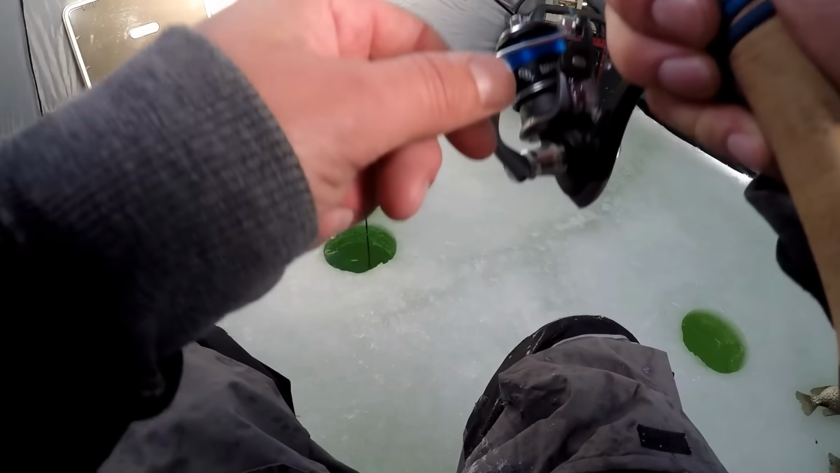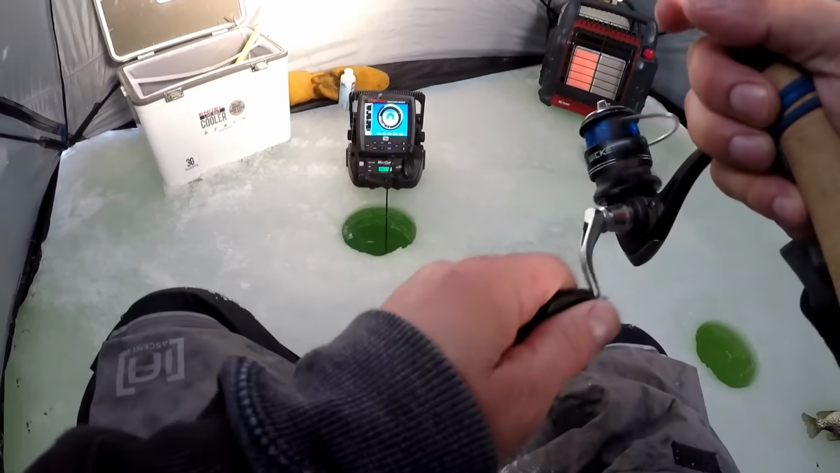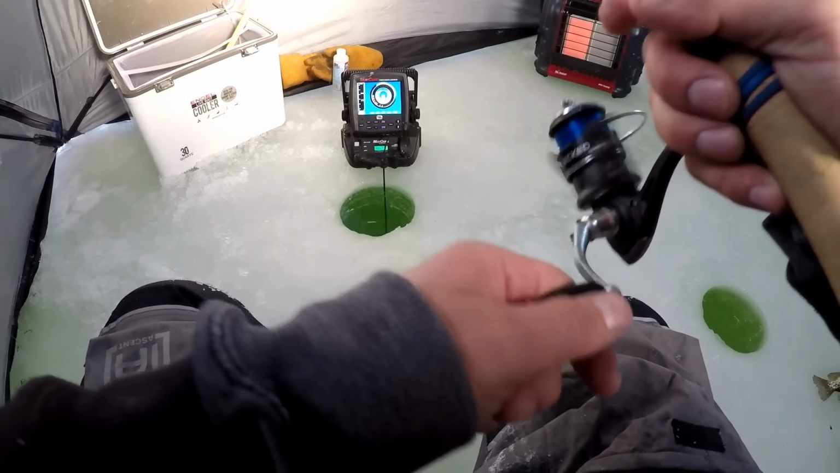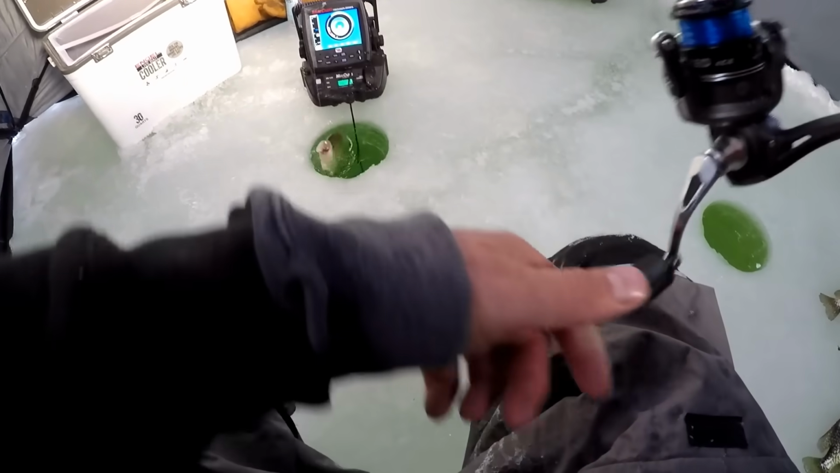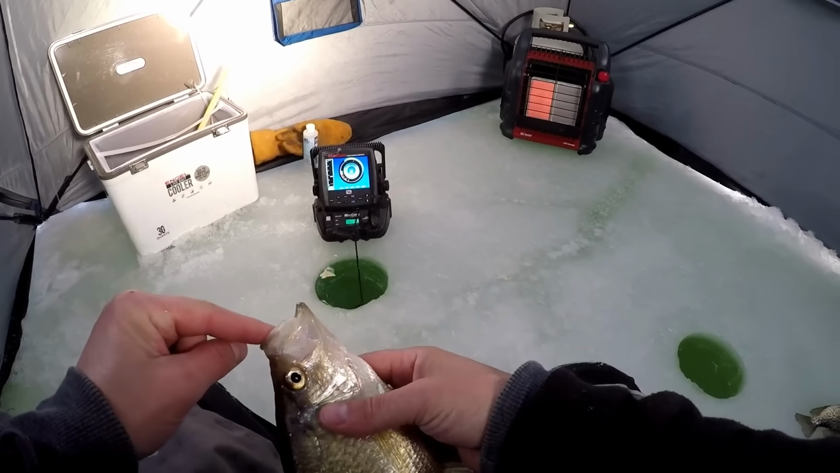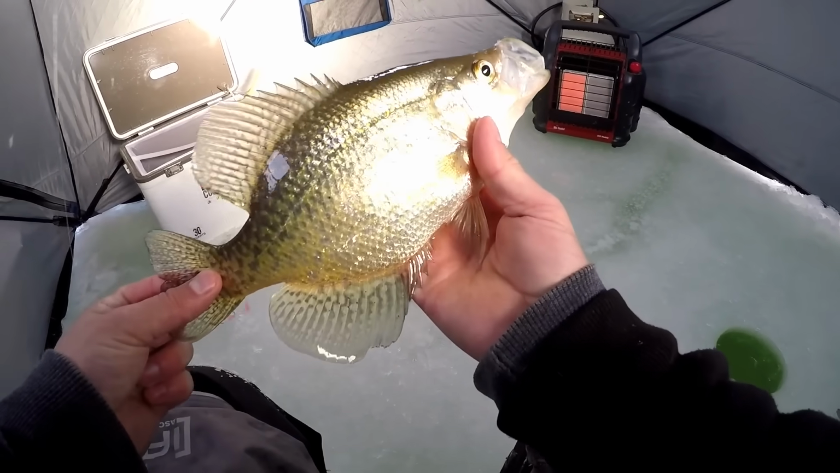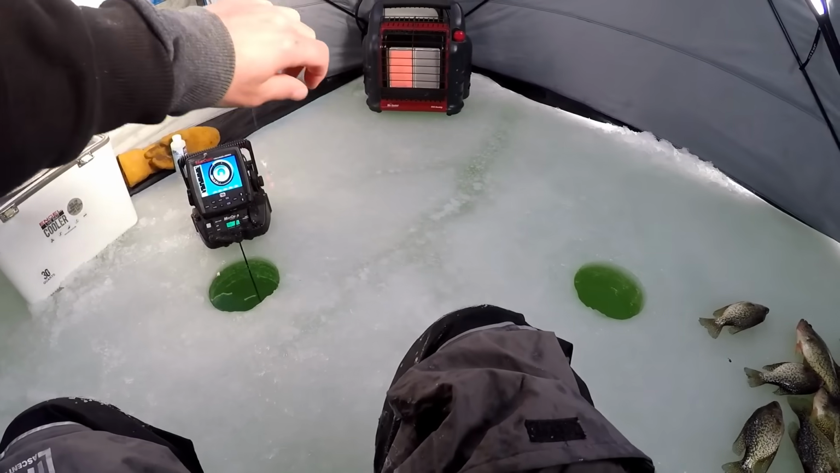There it is right there. Here we go. Could be a little better fish. There we go. Look at that. There is a wonderful fish. Finally. I didn't get the hook set on film, but I didn't even get the fish on film if I can't keep any attention on them.